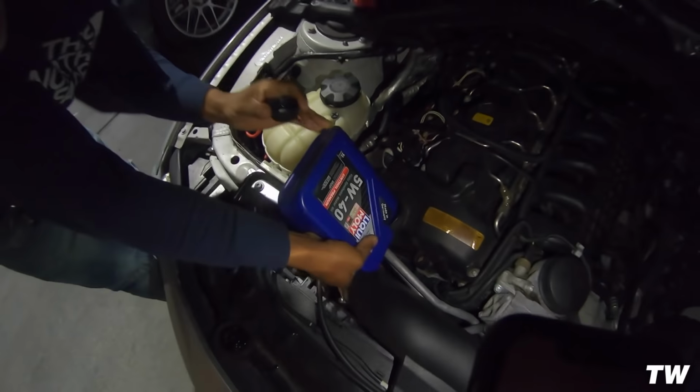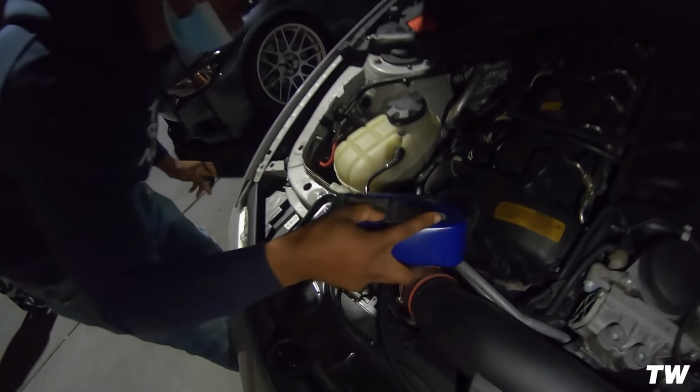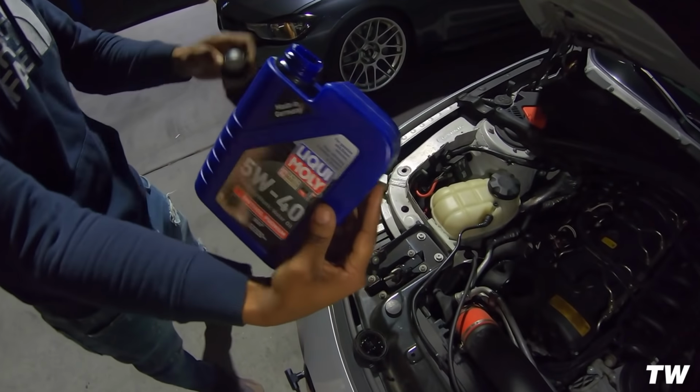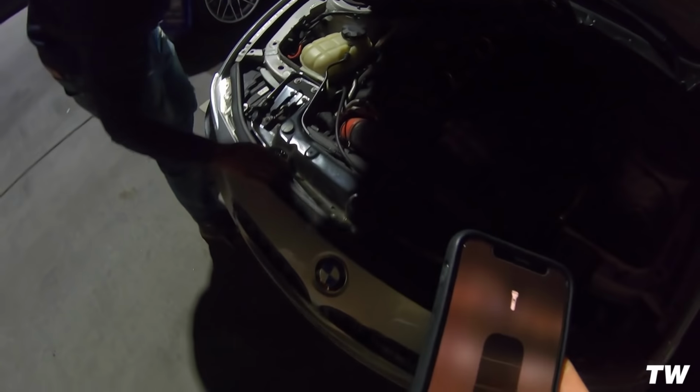Wait, is it actually burning oil or no? No, it just ate it up. I spilled damn near half a quart, but at least you're putting the good shit in there. Right, the Liquid Moly shit. It's that good shit you're supposed to use. All right, she should be good now. Yeah, so really move it.